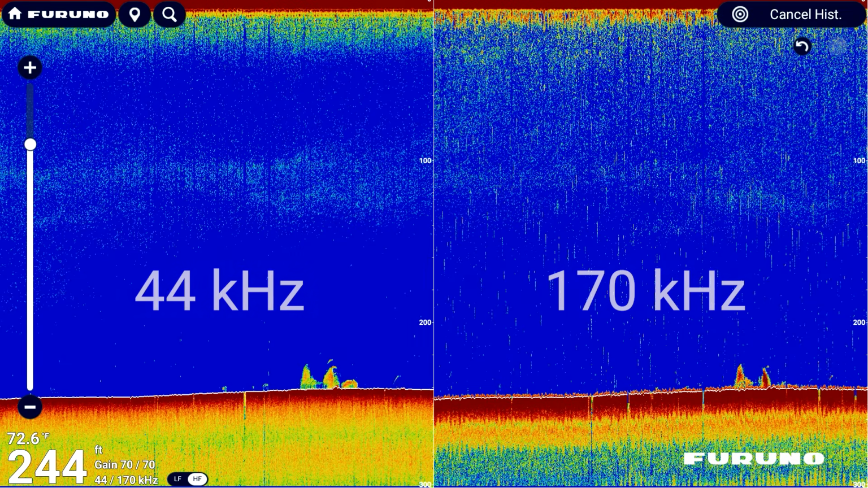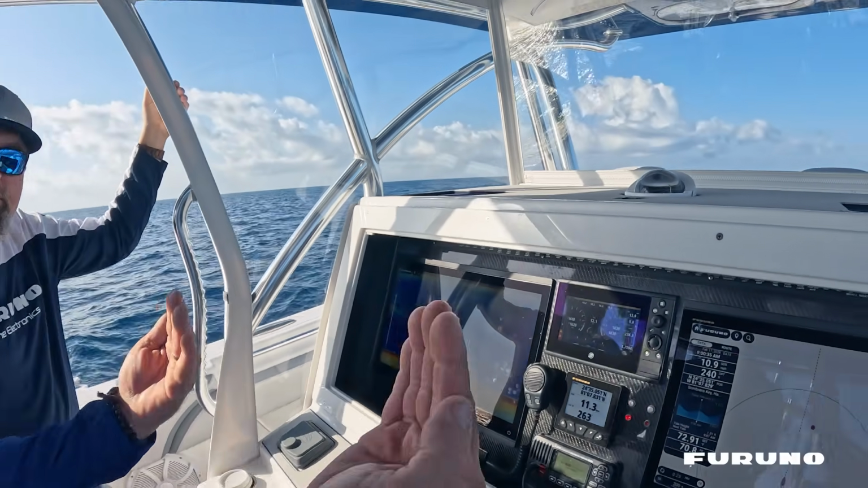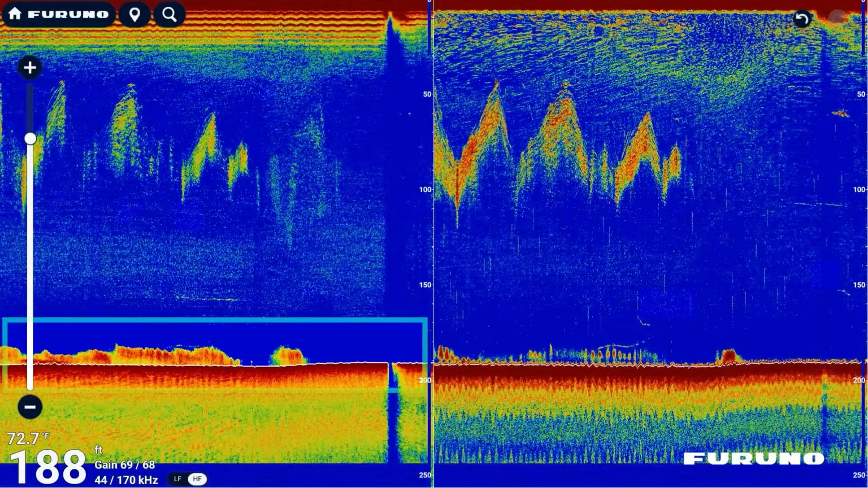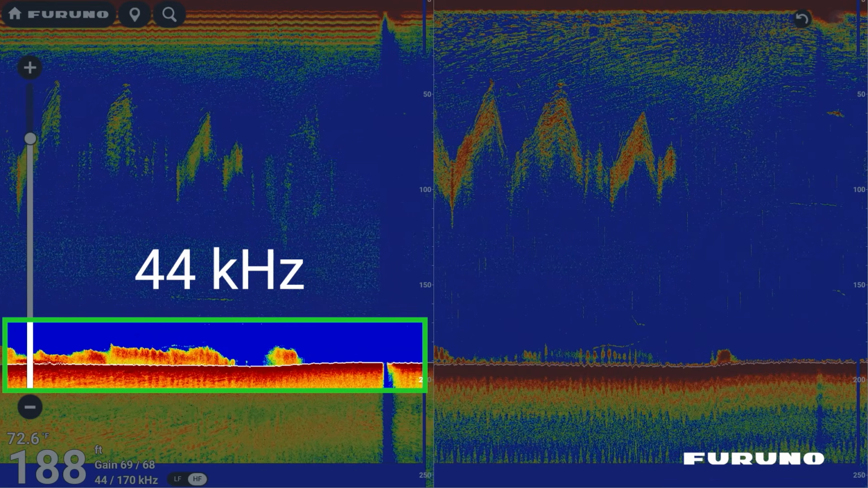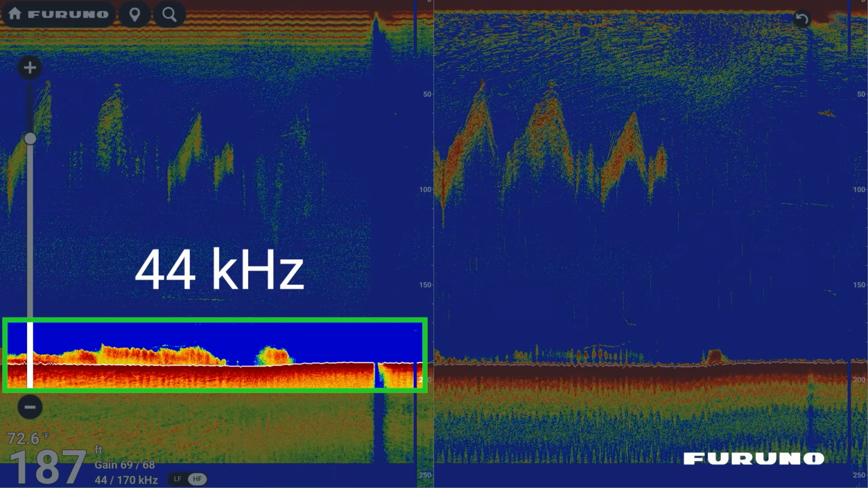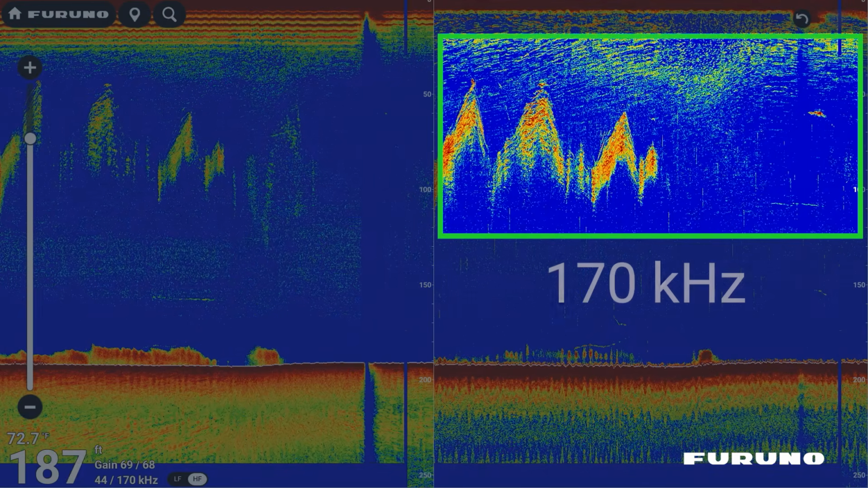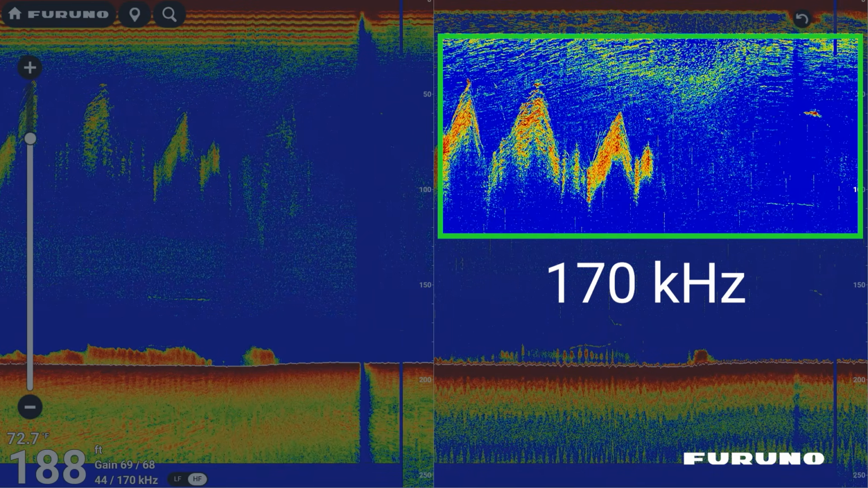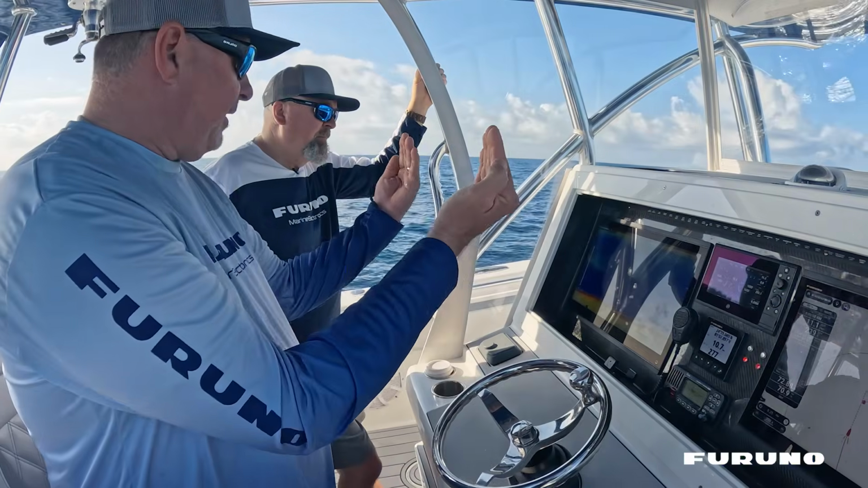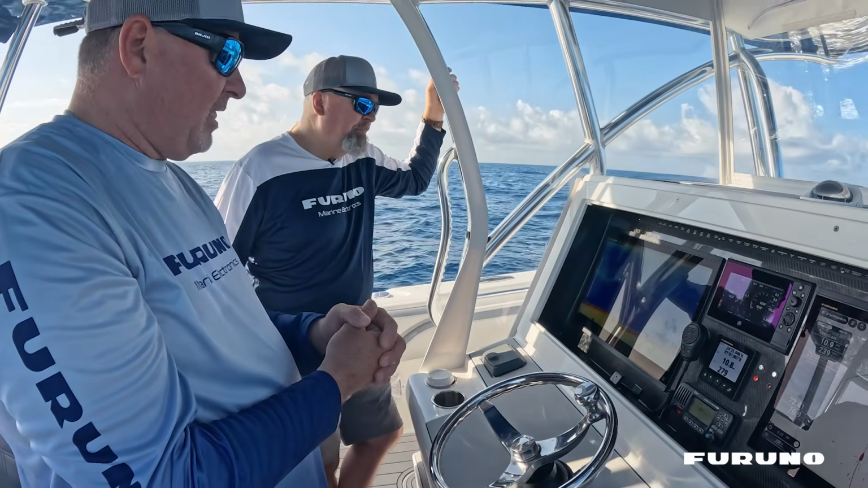They're pretty dialed in as far as offsets are concerned, and that's indicated by my gain being pretty even across the board. What I've learned with that low frequency is I get far greater definition and target acquisition on the bottom and deep in the water column. However, with my high frequency, I'm seeing better target definition in mid-range depths and closer to the surface. So by having both of them simultaneously, I don't miss a thing. Right. Okay, I could see everything.